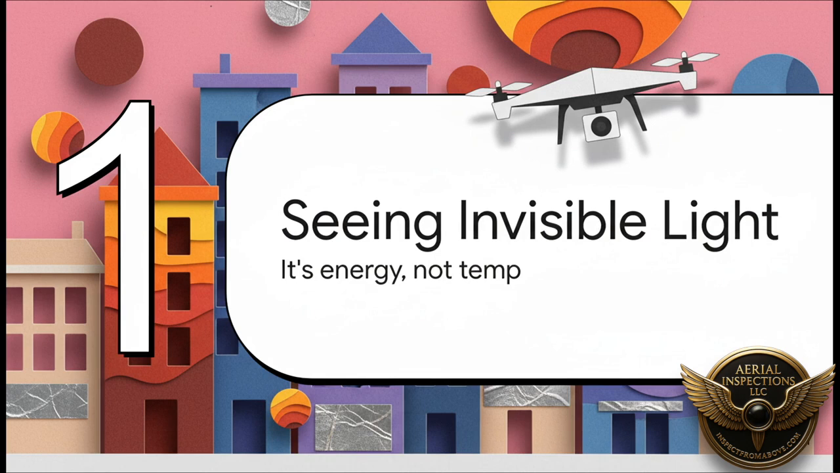Okay, so let's get right into the most important concept you have to understand. A thermal camera does not see temperature. I'm going to say that again. It doesn't see temperature, it sees energy. And that one little distinction, that changes everything.